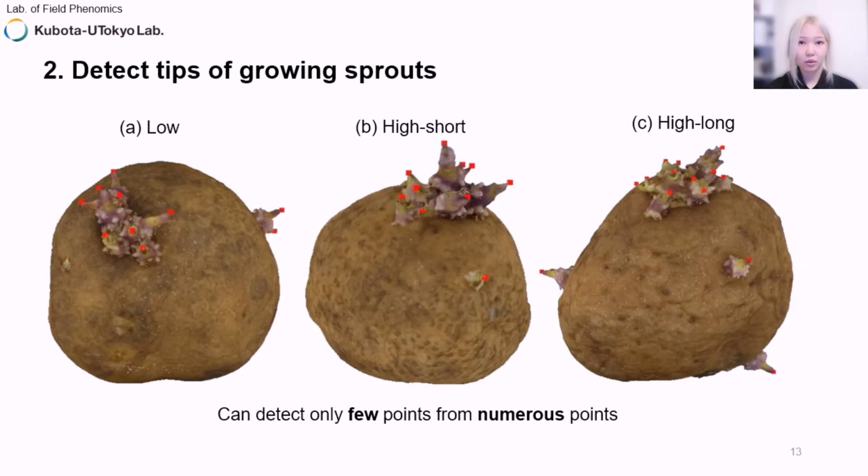This red point shows the detected sprout tips from these three treatments. We can see that not only the tips of the top sprouts, but also the side sprouts and bottom sprouts have been effectively detected. It shows that this algorithm can effectively find the only few points we needed from a really large number of points.